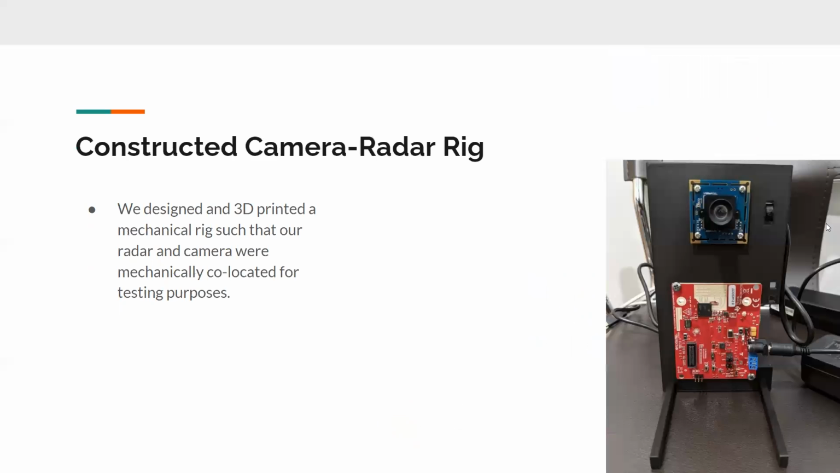We actually built this radar rig by 3D printing a rig to hold the radar in place, which is the red PCB on the bottom there, in a mechanically fixtured way to the monocular camera. The benefit of doing this is that wherever the camera localizes itself to using the SLAM process, the radar is co-located because they're mechanically fixed together.